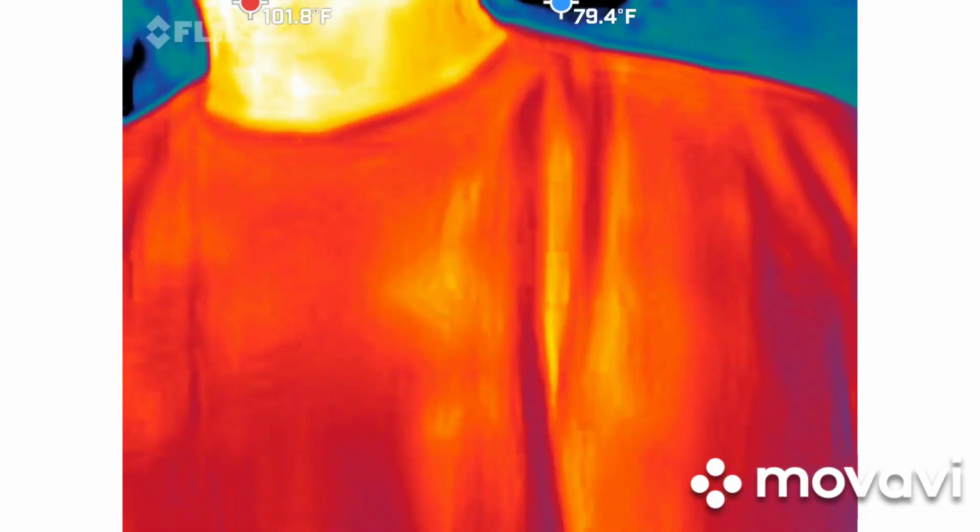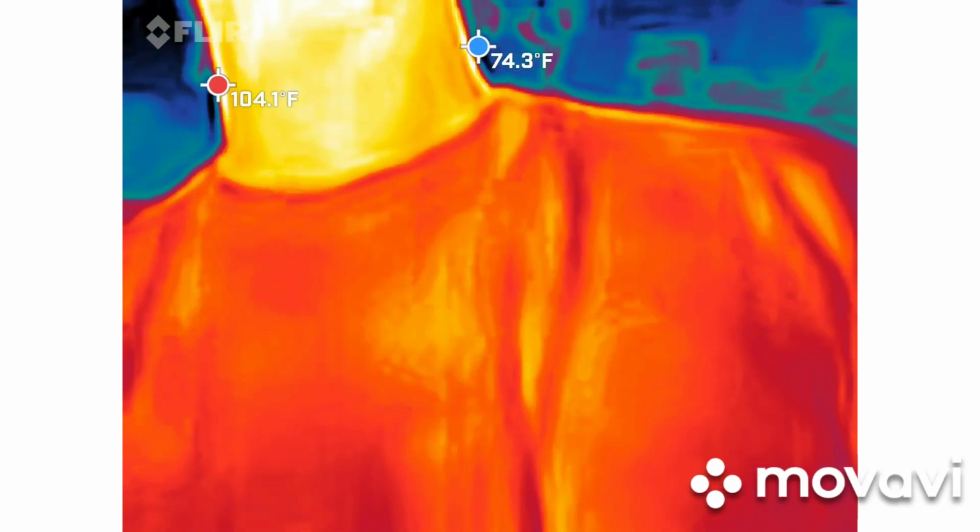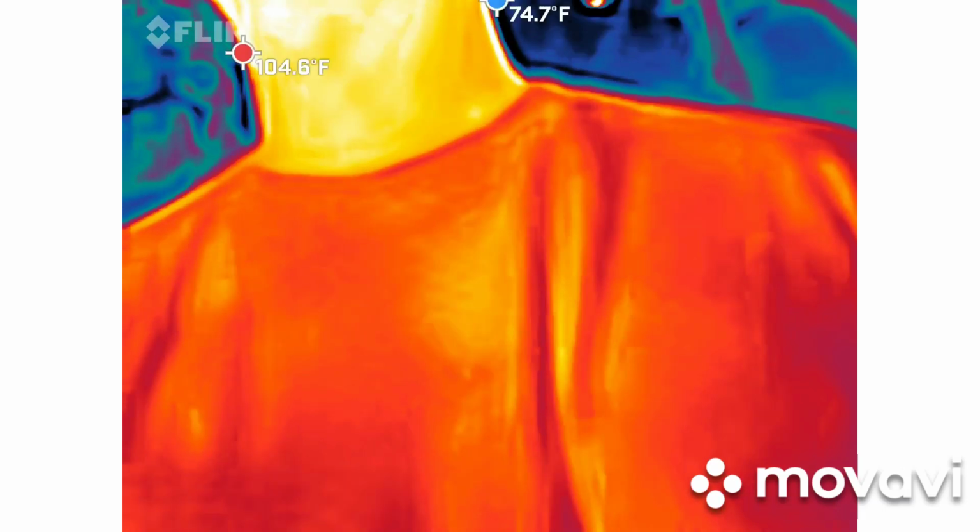We are looking for those blue and black spots to move on their own. There's always going to be blue and black as long as somebody's in view, but we want it to start moving, take shape, kind of drop in temperature anywhere between 15, 20 to 30 degrees.